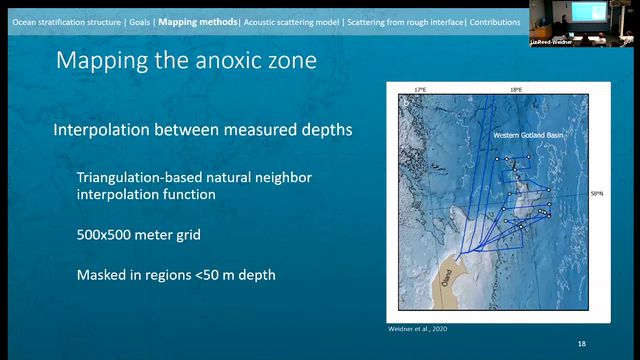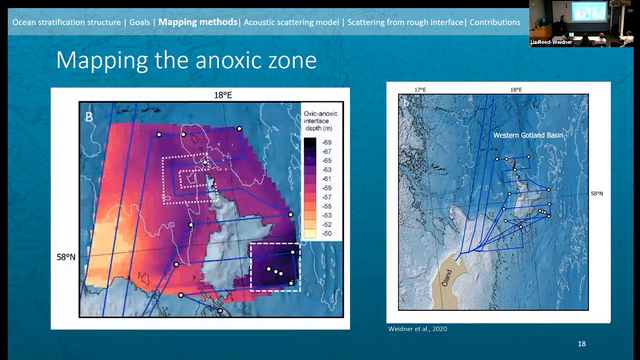around this general region. Any region that was less than 50 meters in depth was masked because we never saw the interface shallower than that. And this is the result. So this is the depth of this primary stratification interface and also the onset of the anoxic zone across Western Gotland Basin. And of course, if you wanted, you could create a map from your individual discrete stations, right?